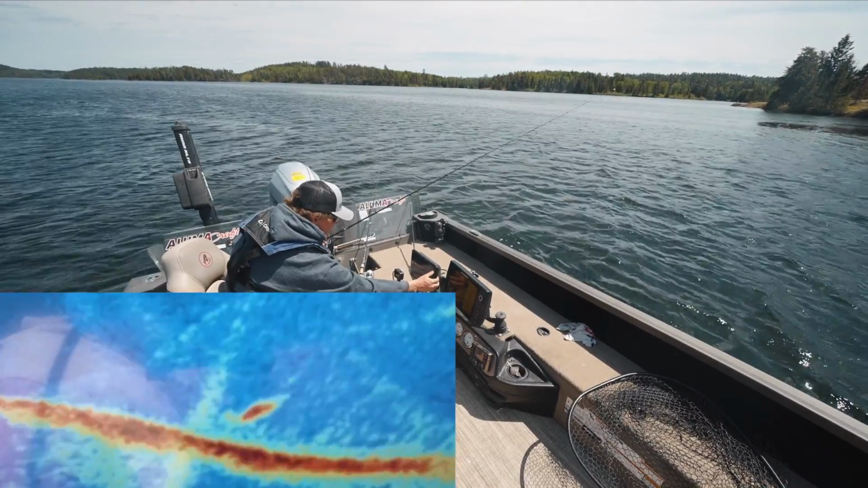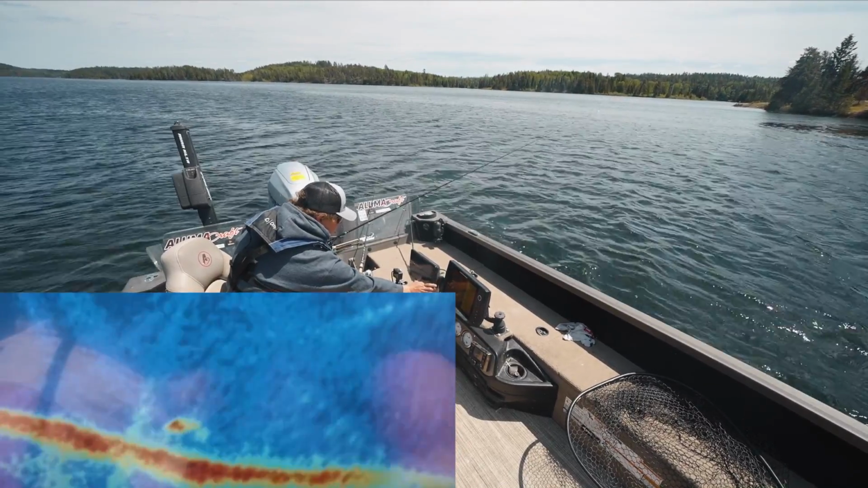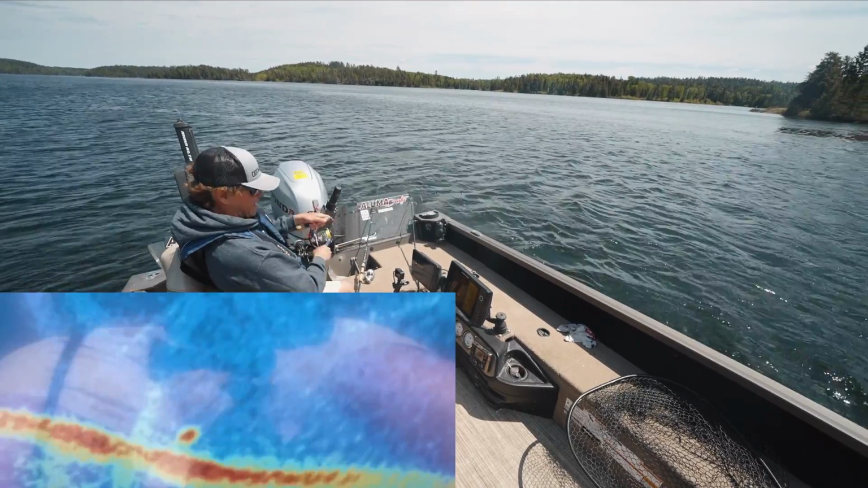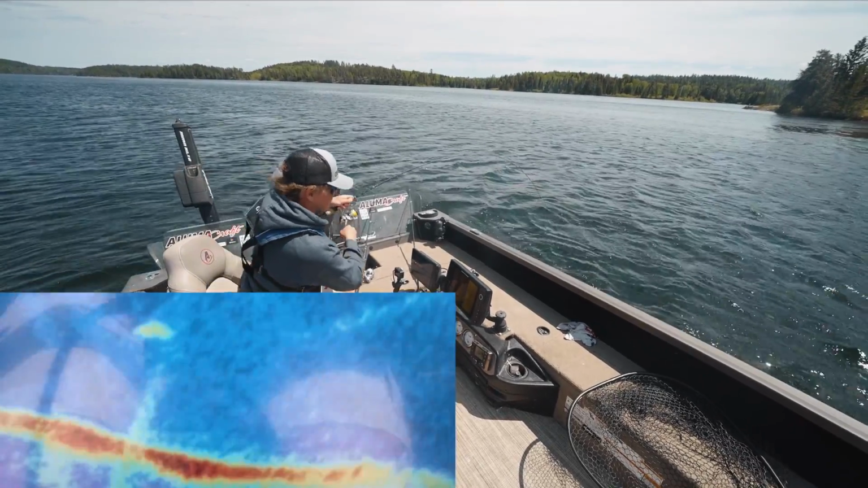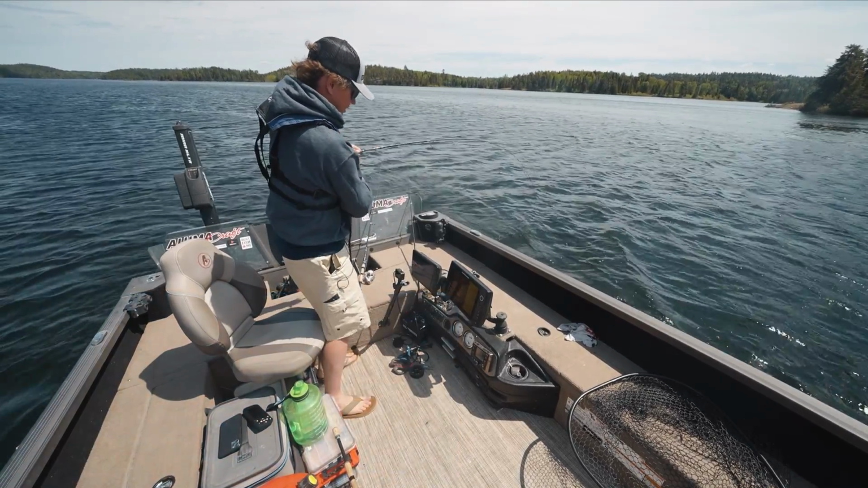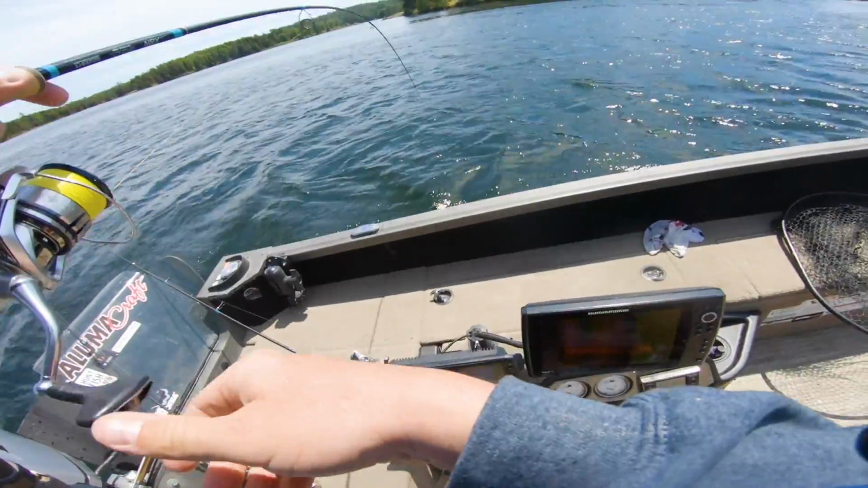Ooh, that fish is looking at my leech. He likes the leech. He's staring right at it. He just ate it. Yes. Wind is picking up, and we are hooked up. I just spot locked.